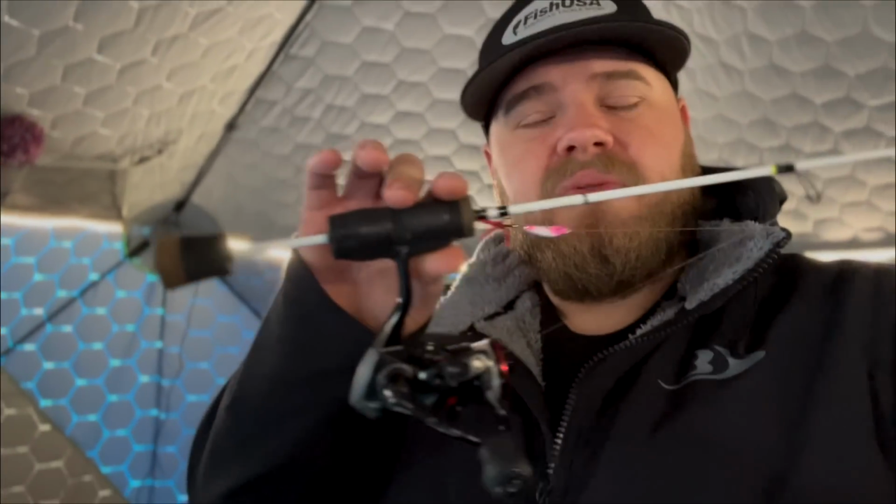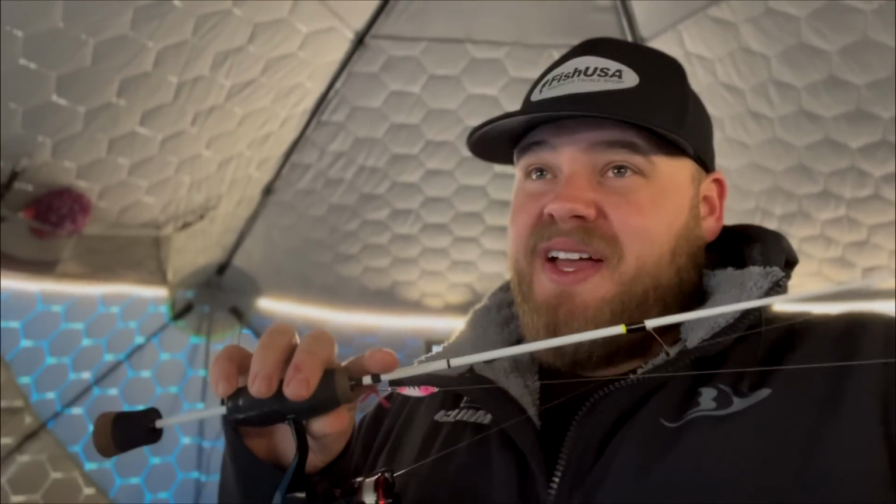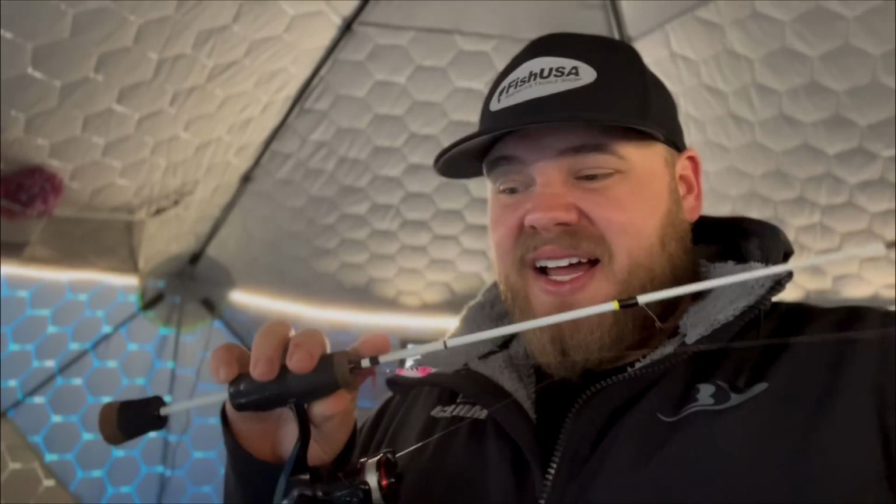So my rod setup that I ended up pretty much exclusively using, a 38-inch tuned-up custom rods bullwhip. Such a fun rod. The backbone is wild. It'll absolutely handle a big fish. As you'll see, or did see, I caught a mid to upper 30-inch pike on the dang thing.